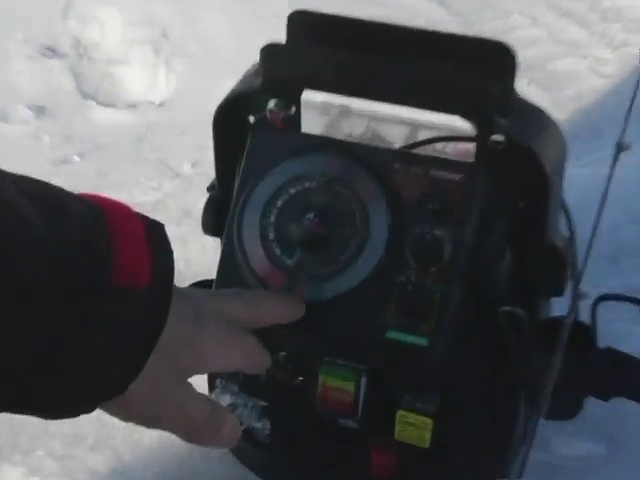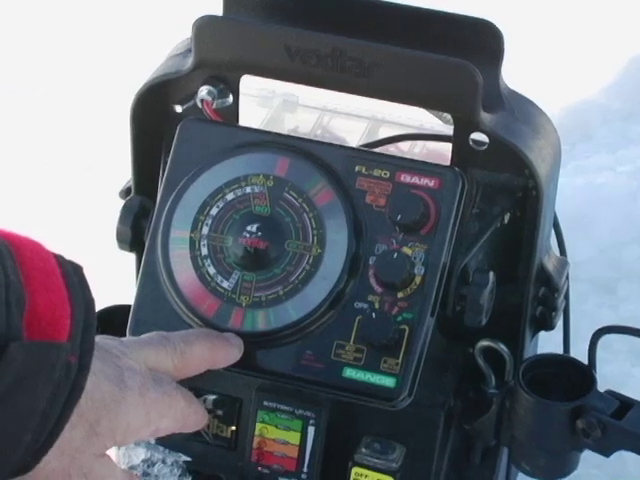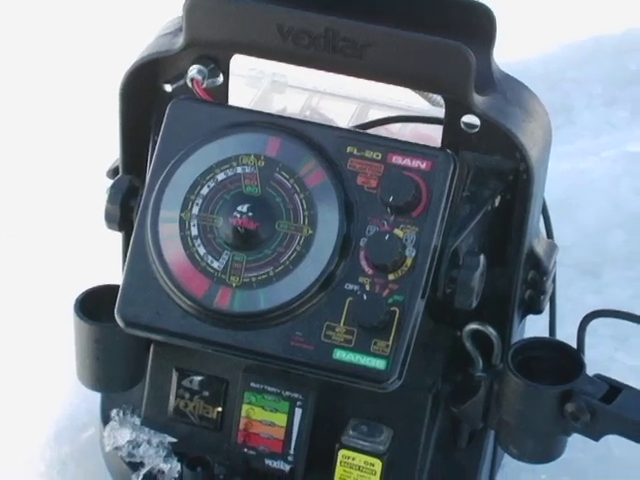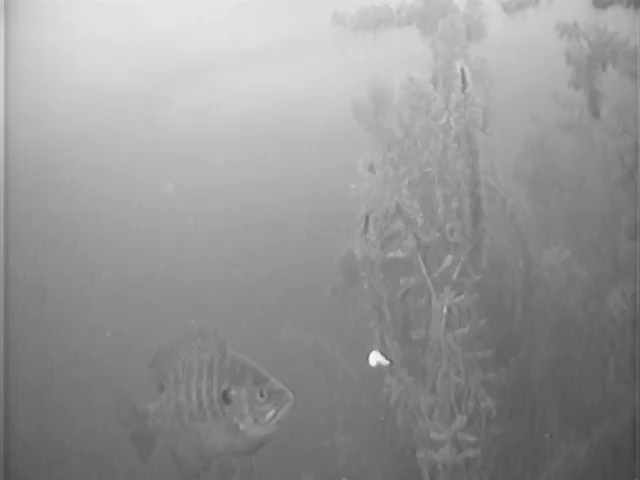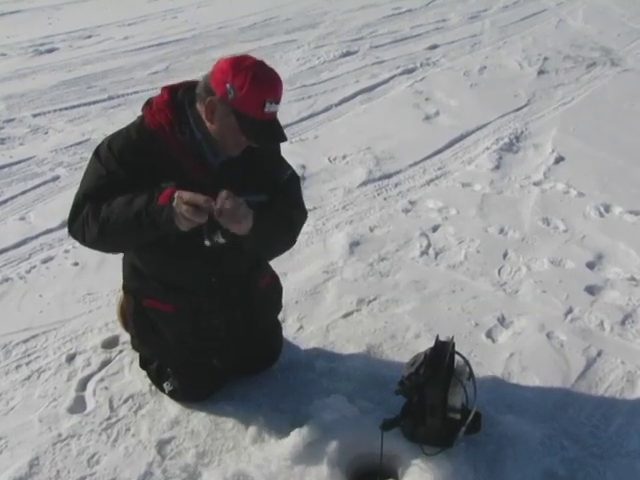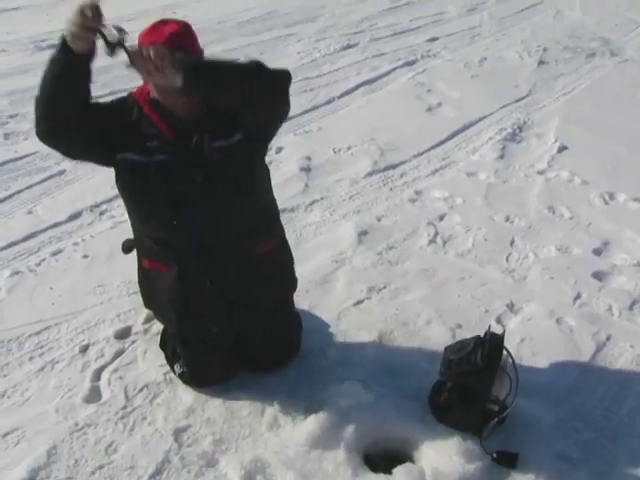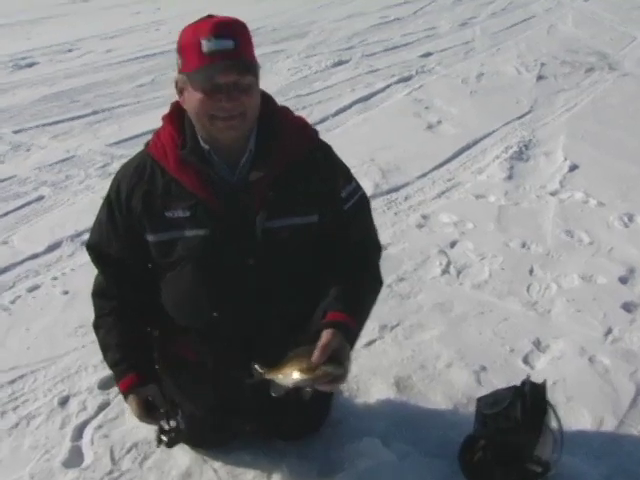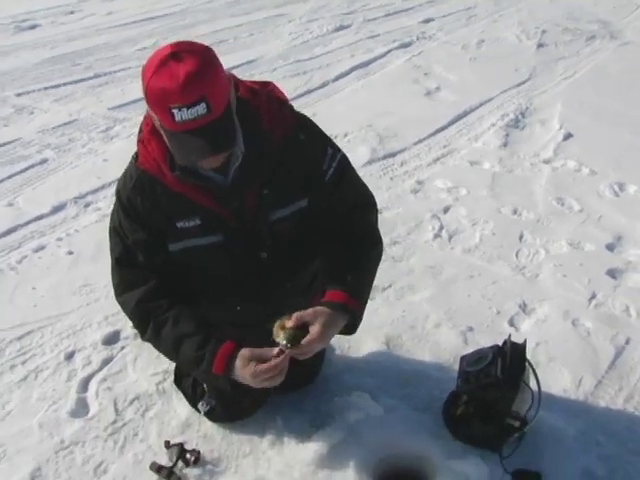I'll see that. Here's my bait right here. There's the fish. Let's see if we can get him to go. There he is. Whoa. Yeah. Another nice gill. And that does catch him.